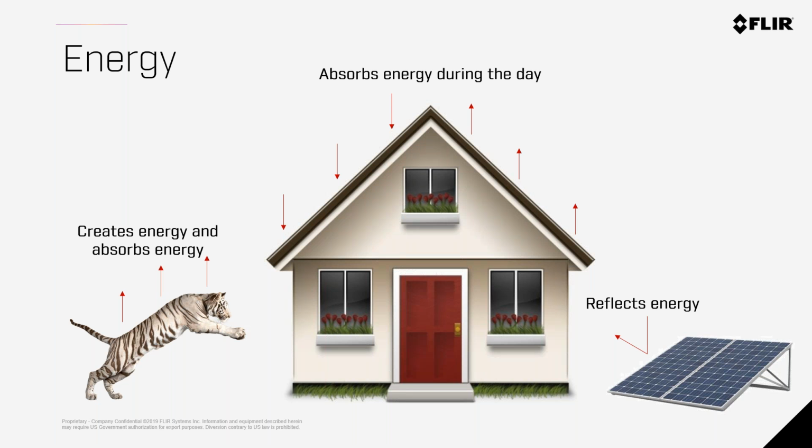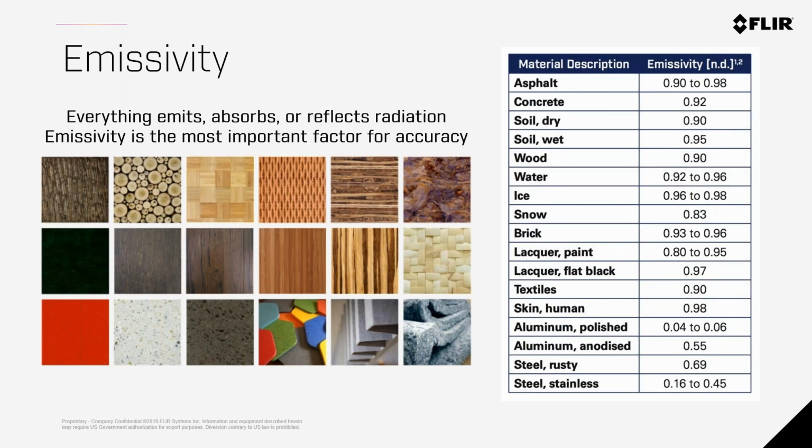And then you could also look at reflected energy. That's going to be like on aluminum roofs or shiny materials, in the same way that we have visible light where you can look at something and see yourself in its reflection. It's the same thing with energy, where it will just bounce off and you'll only see the temperature of something that is facing that shiny material. And we'll talk more about that concept shortly. So emissivity is somewhat an uncommon word in daily vernacular. Emissivity can be thought of as the opposite of reflectivity.